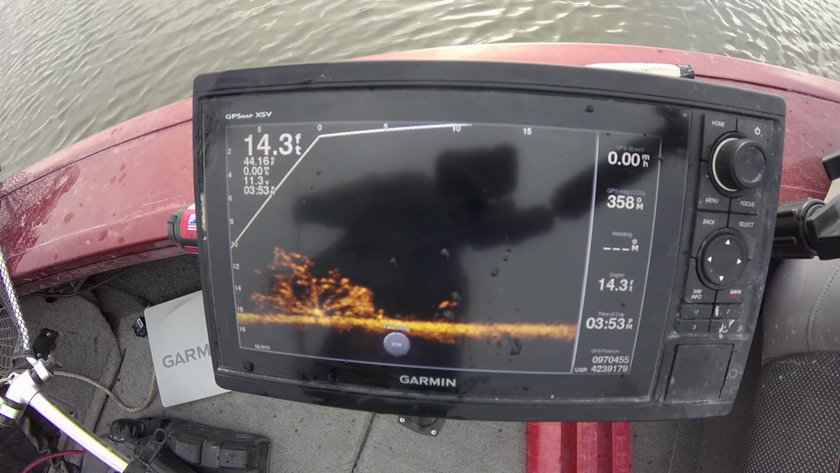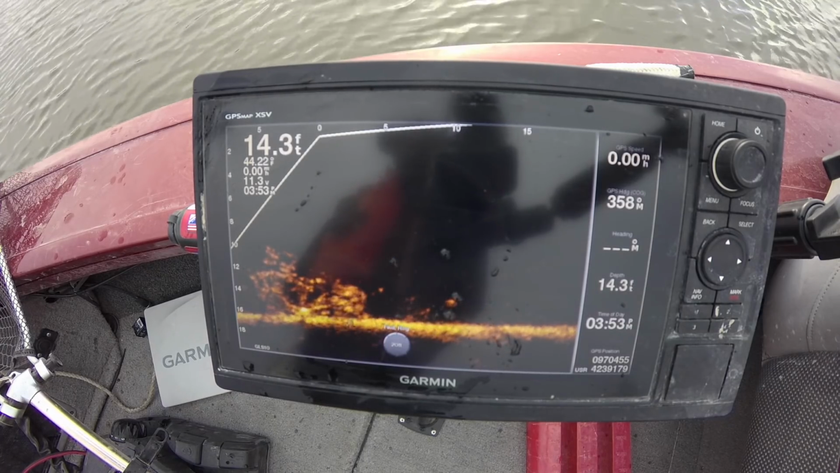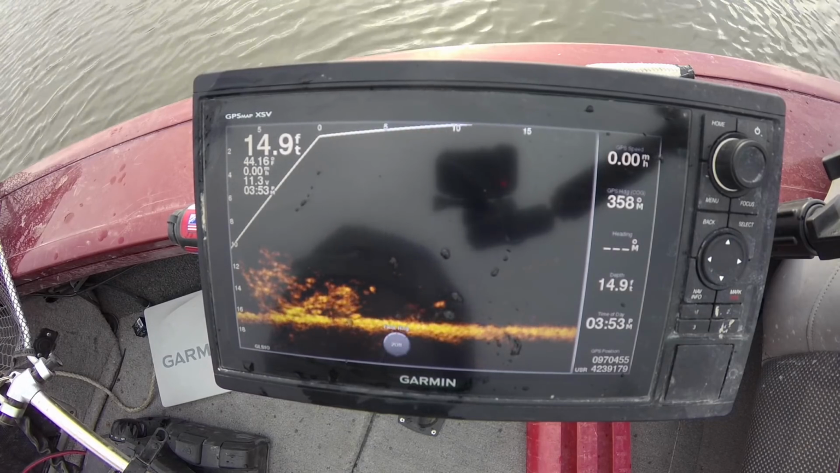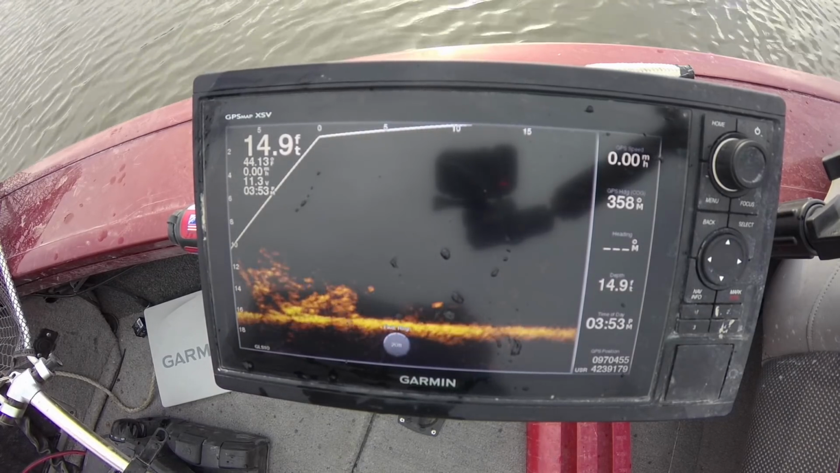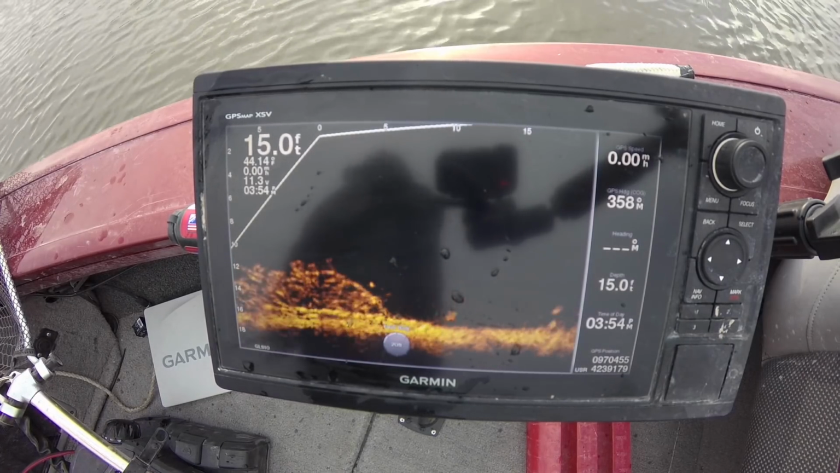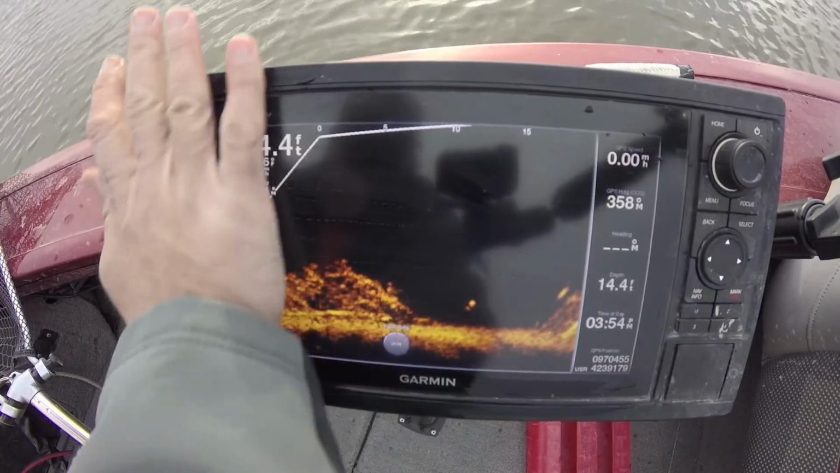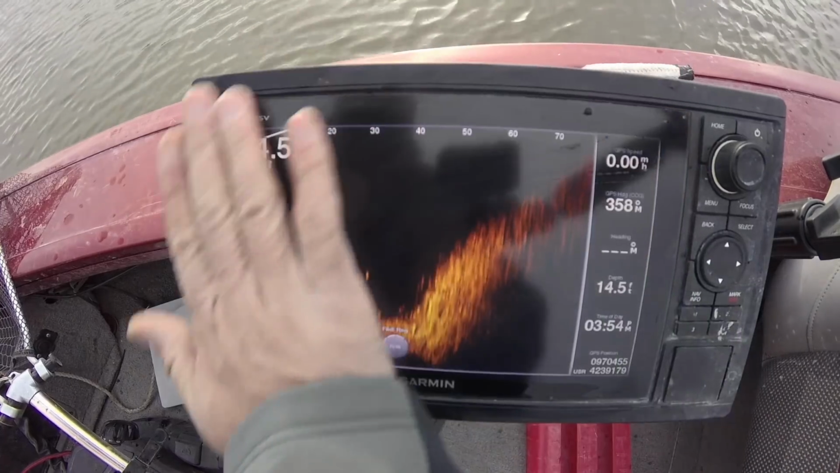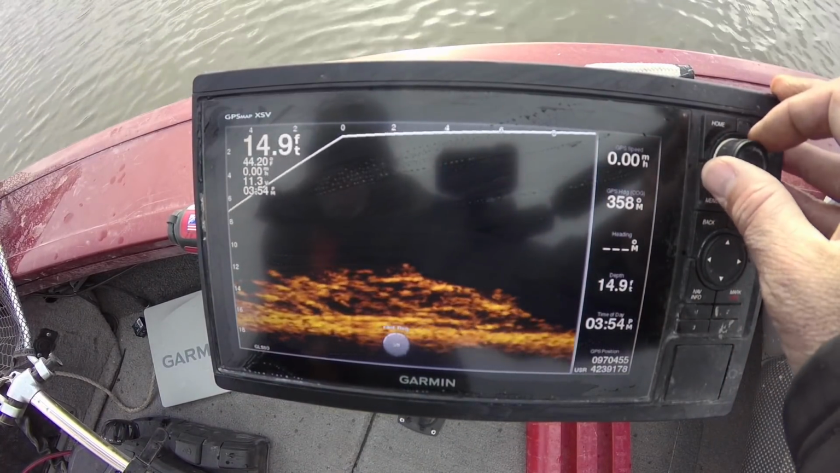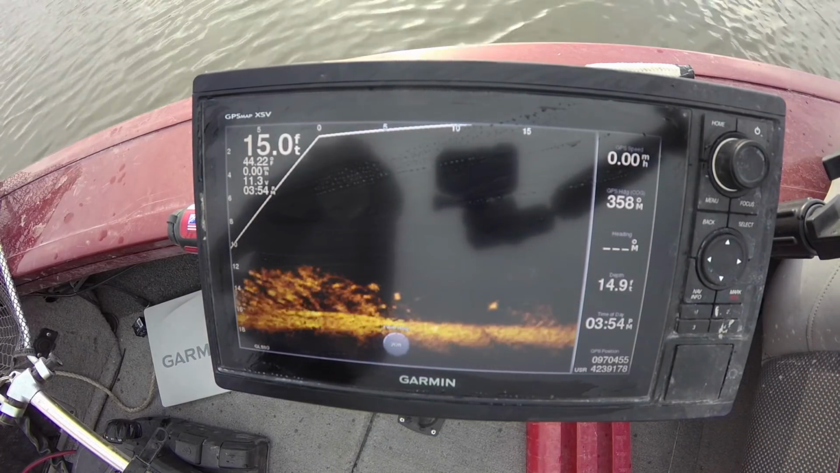Panoptix. Oh, wow. Okay, well, now I can say I've got some good video to show you of the fish actually hitting the screen. So, I wish one of these would be a big one. But I think you're getting the idea. That's the range. We're gonna dial that back in there. And here we go again. Drop it down.